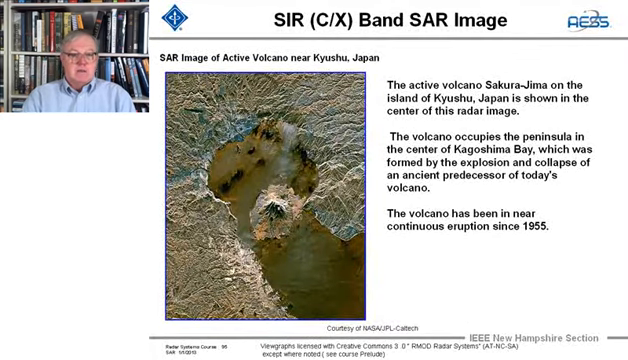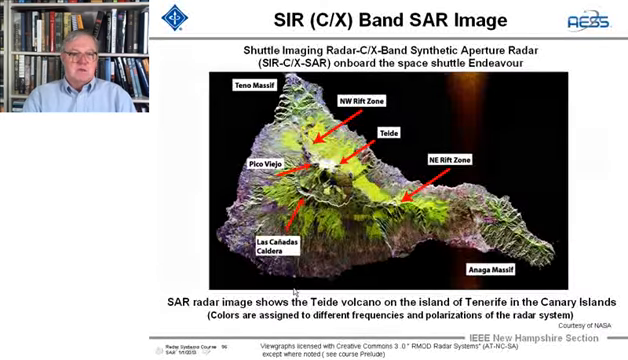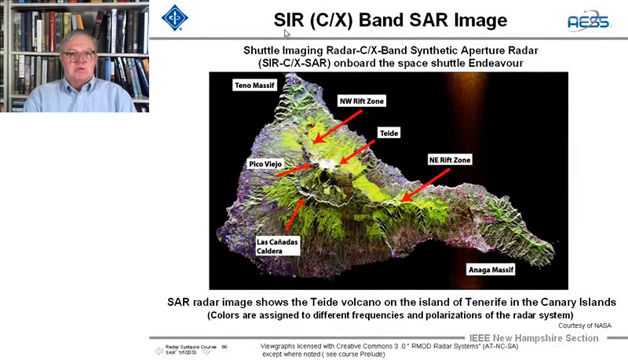And here's an active volcano over in Japan. I'll just leave these up in color so you can see them. And the volcano occupies a peninsula in the center of this bay, which was formed by the explosion and collapse of an ancient predecessor of that volcano. So you had a volcano here, it collapsed in, and out comes this other volcano. Just beautiful to see.